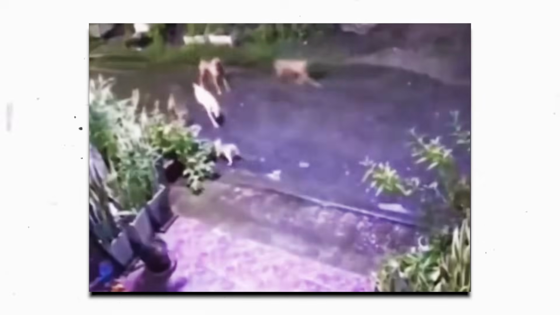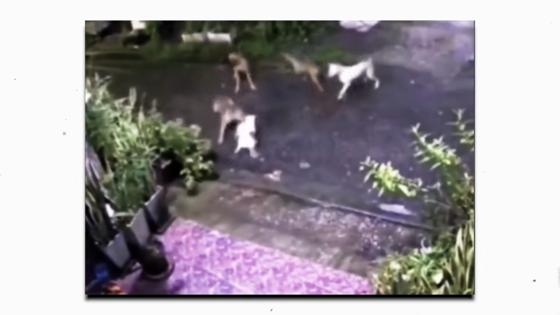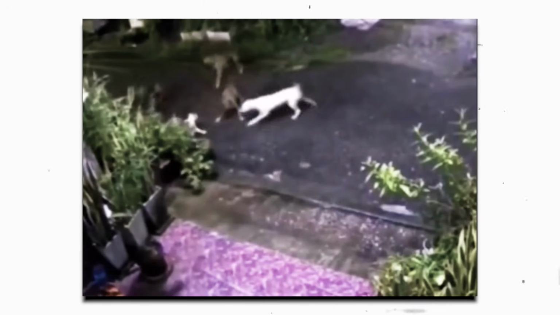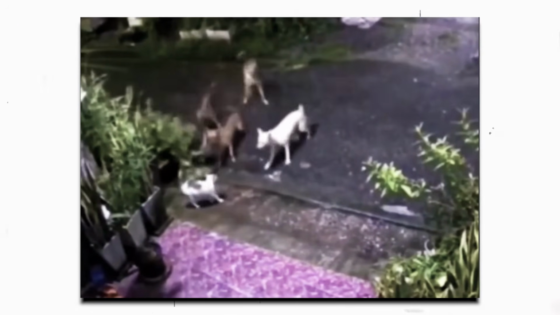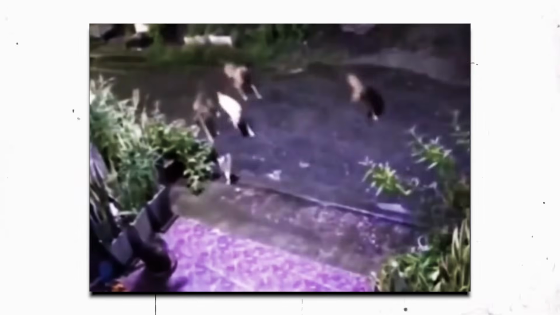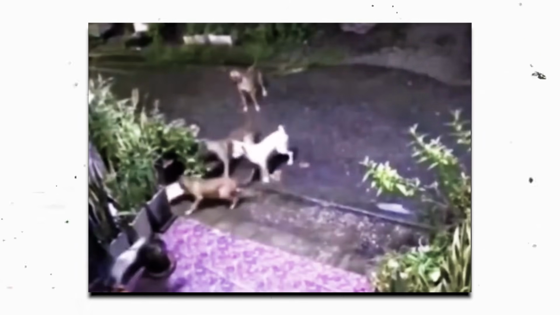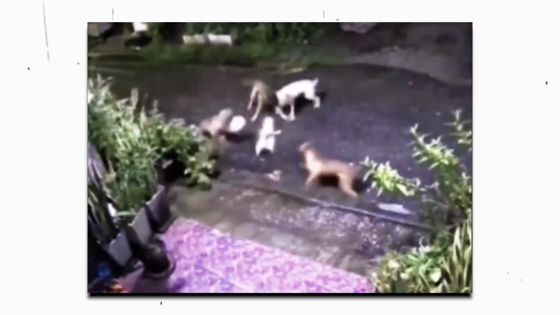This next video was caught on a security camera on a dark alley type street. A young kitten has been bombarded and cornered by a wild pack of aggressive street dogs. A cat is no match for even one of these dogs, let alone an entire pack. The young kitten does its best to fend the dogs off, but it's just a matter of time.